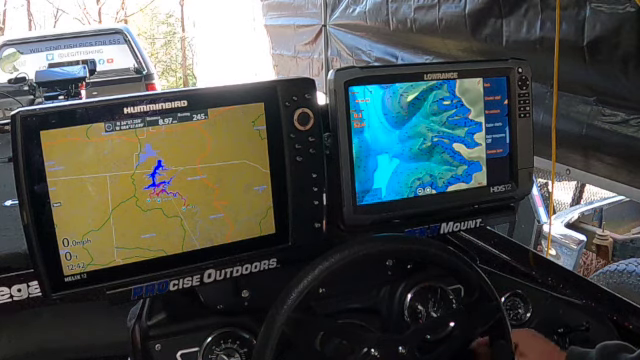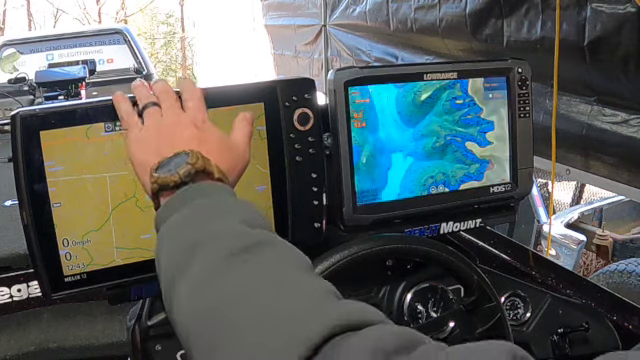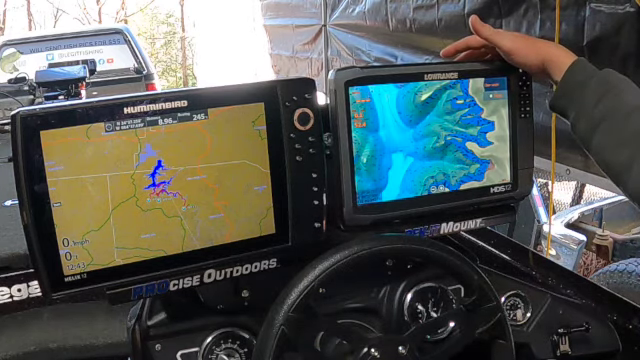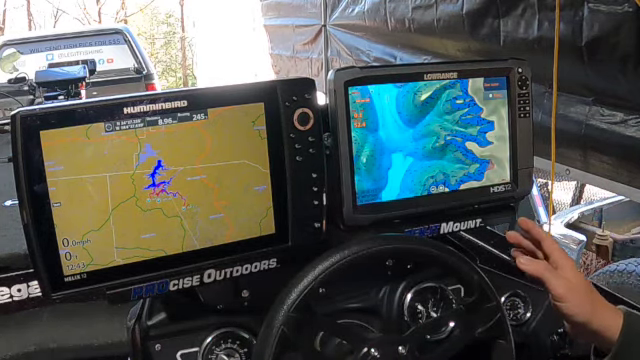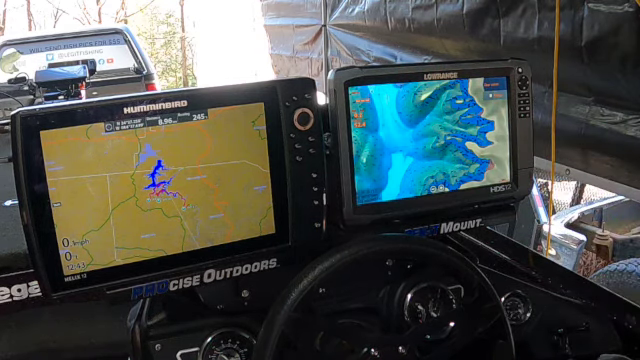So, like I said, I'm fishing a lake, especially one that I know really well. This is going to have my side imaging and my down imaging on it. This is going to have my mapping. I do have the ability to do down scan, side scan mapping with either unit, but I just prefer the speed that this Lowrance has as far as the load.